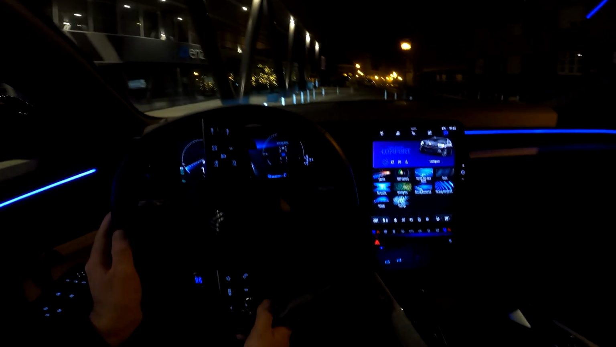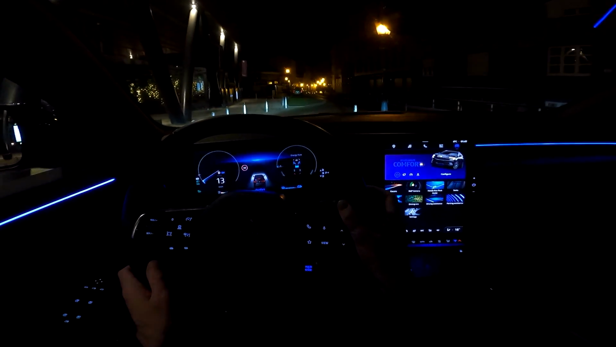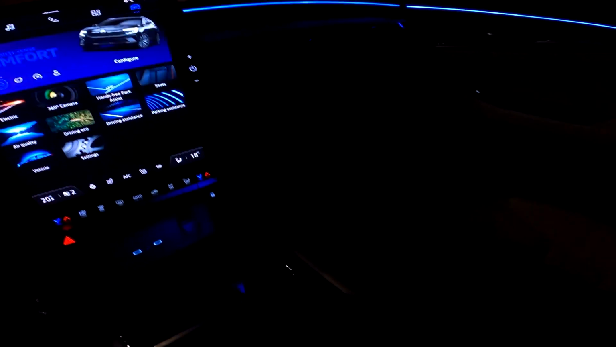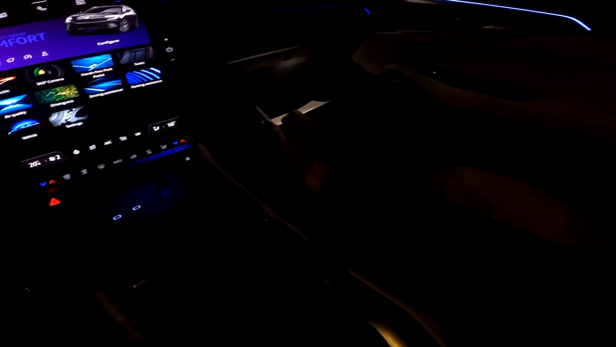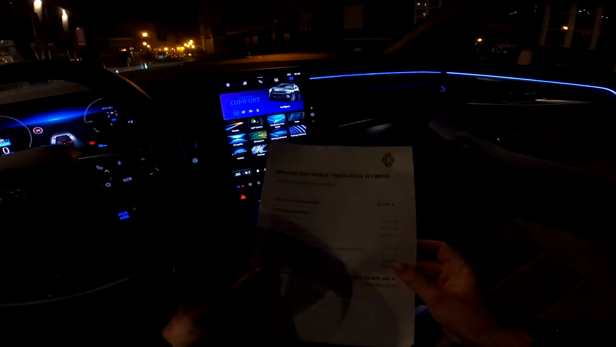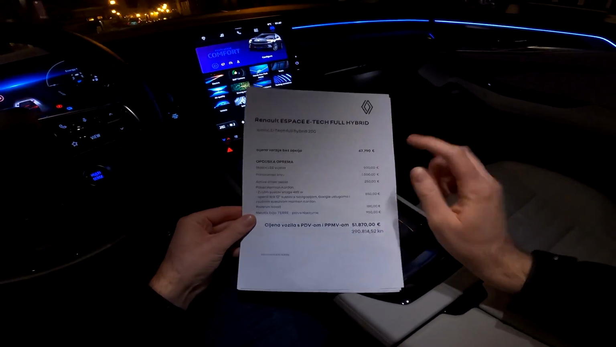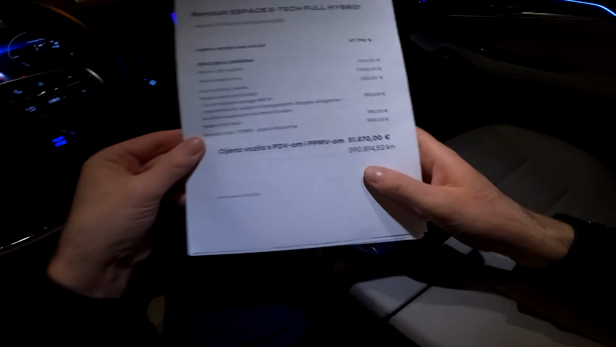And let me make a quick stop here. I will just show you the spec list now. So this is the specification. Iconic E-Tech full hybrid 200. Total price of the car is here.